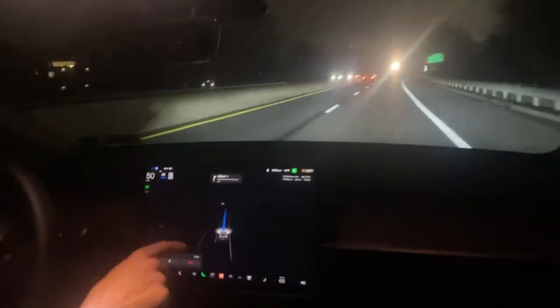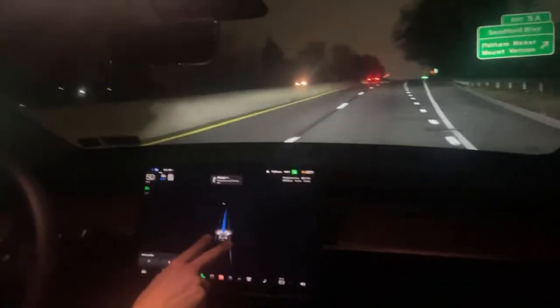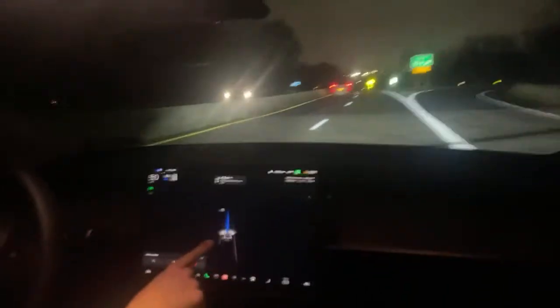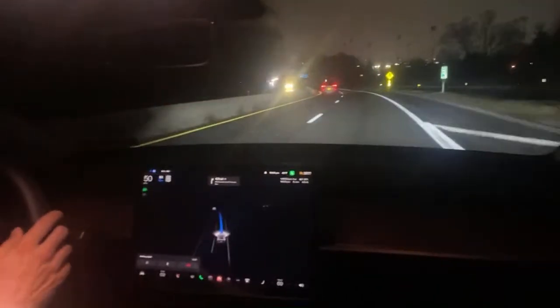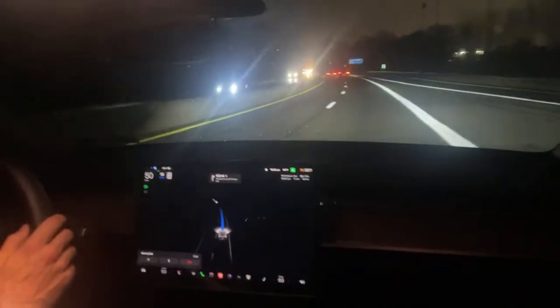So if you get confused and you think that you have full self-driving on when you have autopilot on, see, on the highway, you won't confuse it because you got this blue line for full self-driving and you have a highlighted road edge or the lane for autopilot. But on a private road or a side road, it seems like autopilot puts the blue line, and I've made the mistake before, so I'm assuming other people have too.